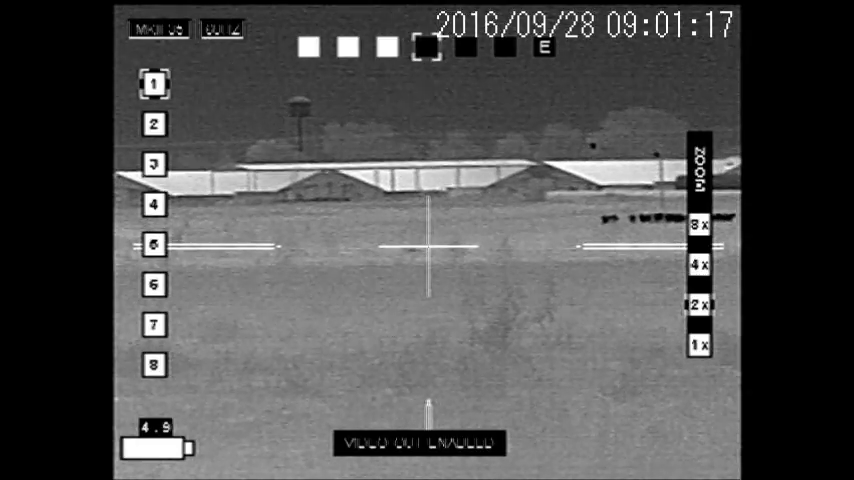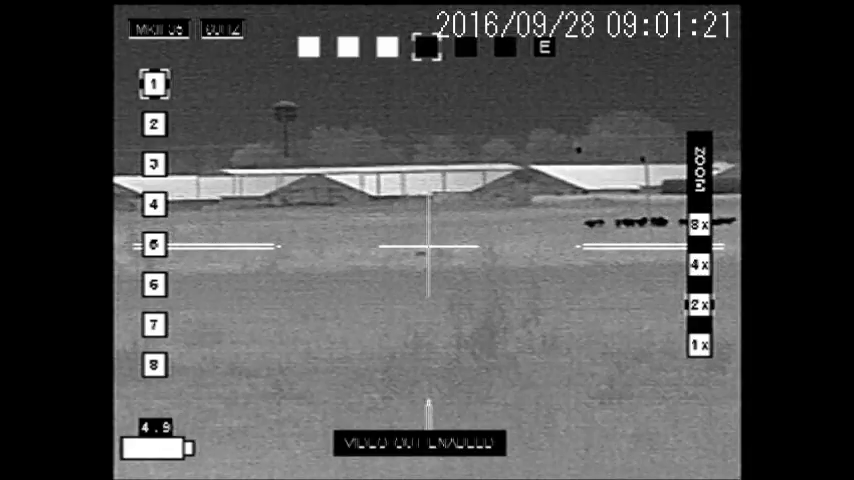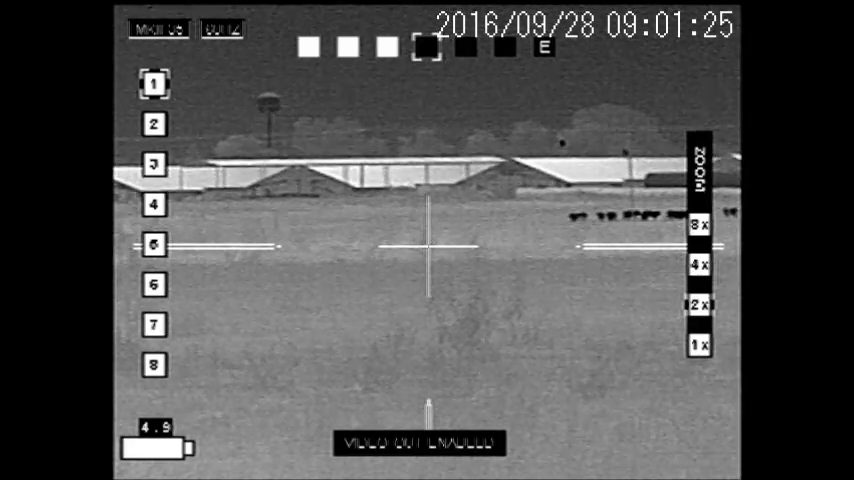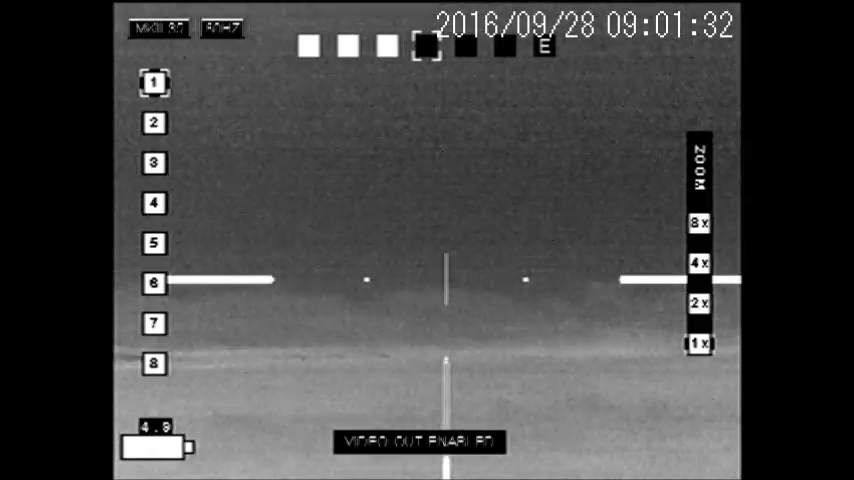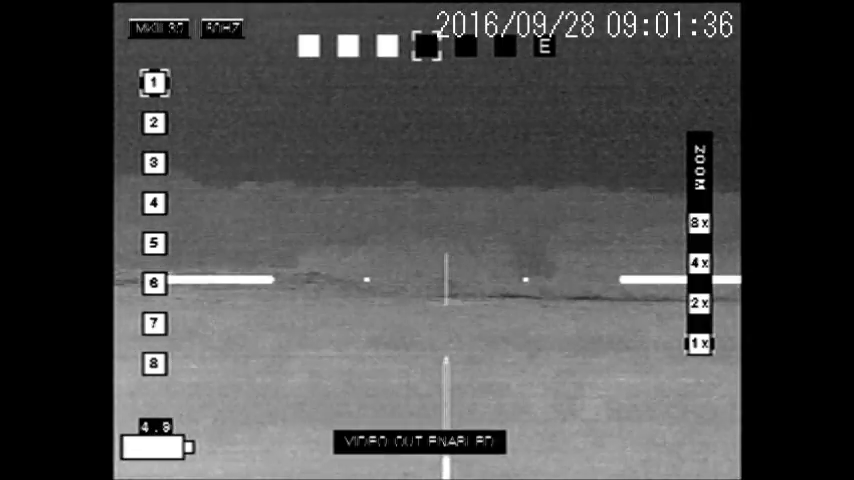Towards those cows over there? He's at 237 on this pig, and you can barely see him, and you can't even really tell that's a pig. So it becomes one of those things where if you're not sure of your target, especially in the middle of the night looking through thermals, then we don't take the shot, because the last thing we want to do is shoot any of these ranchers' cows.